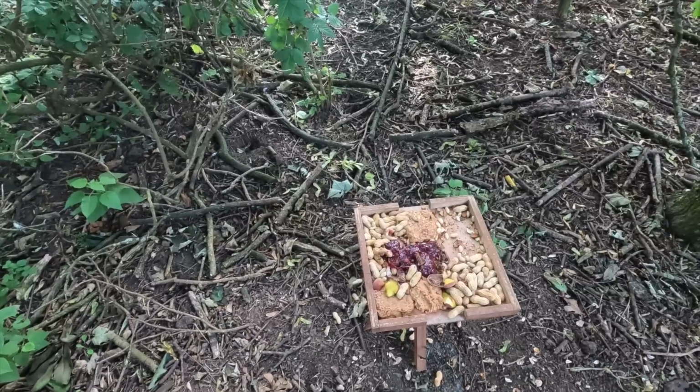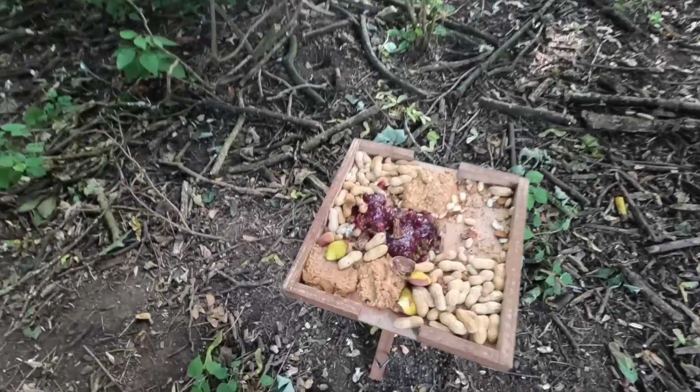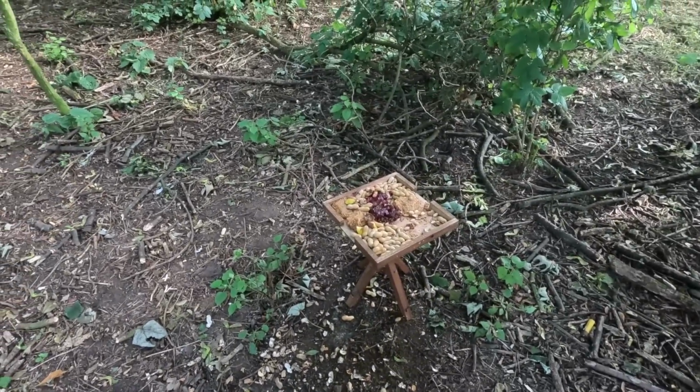The actual nuts, the mixed nuts, seem to have gone. The 2 apricots have gone, I think. Well, there's a bit, no, there's 2 bits there. There has been activity, but I'm not sure what. But not enough for my liking.